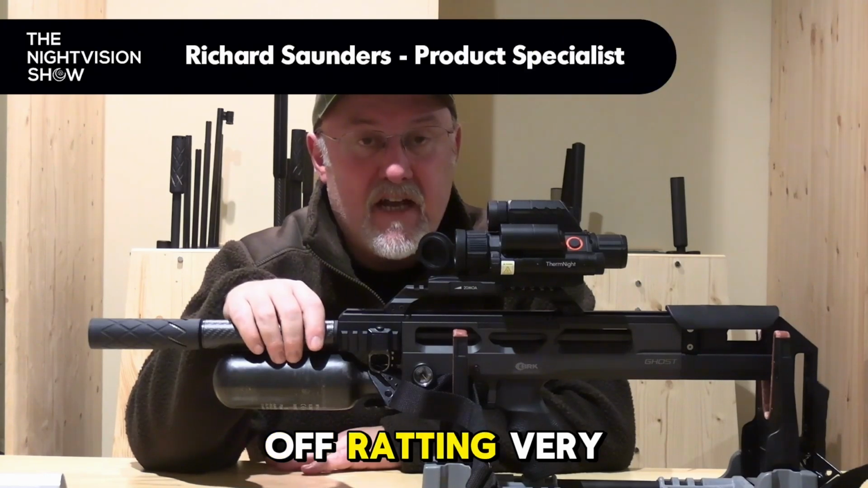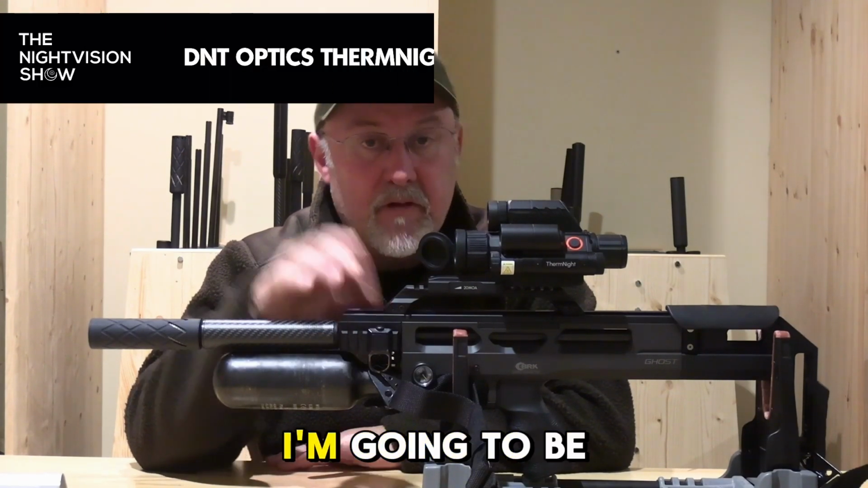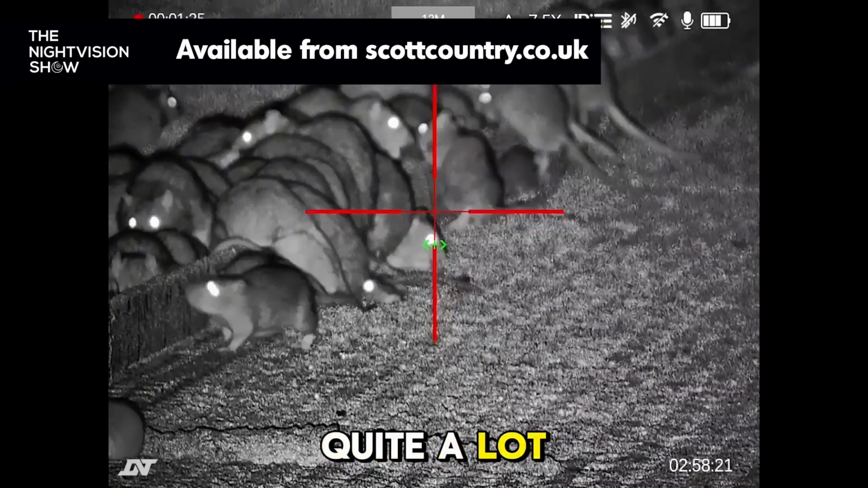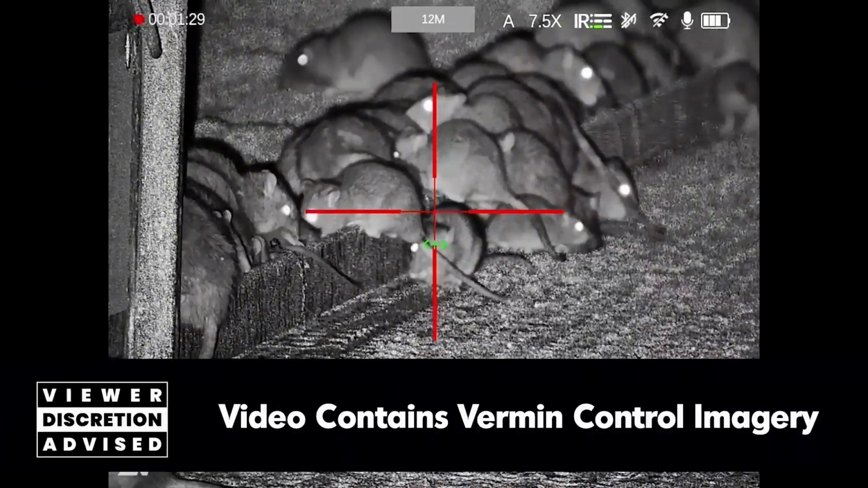Now I'm heading off ratting very shortly, but I wanted to take a few minutes to talk you through the optic that I'm going to be using tonight. It is the DNT Optics ThermNight. Now it's a product that's got quite a lot of interest, certainly from the airgun media, but also online forums, Facebook groups, that kind of thing.